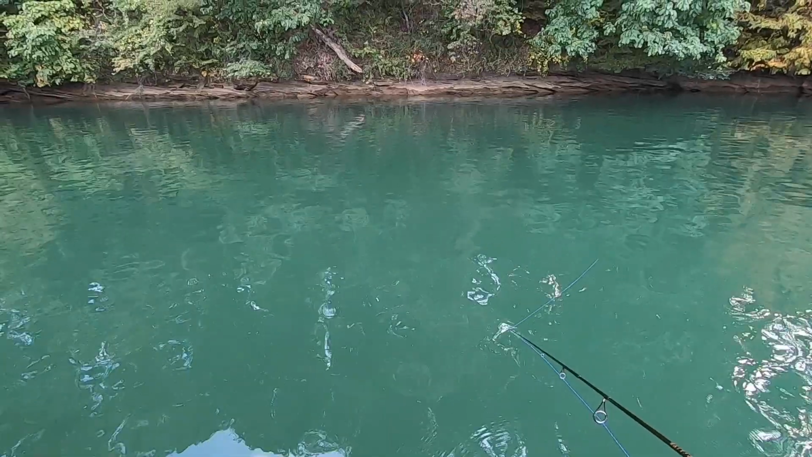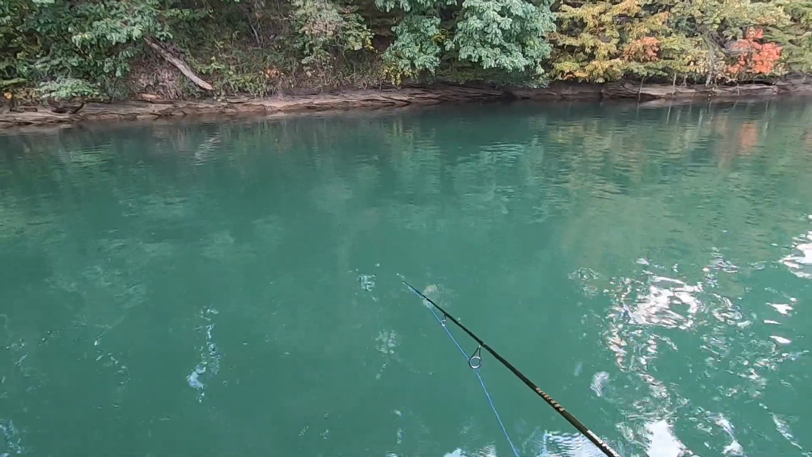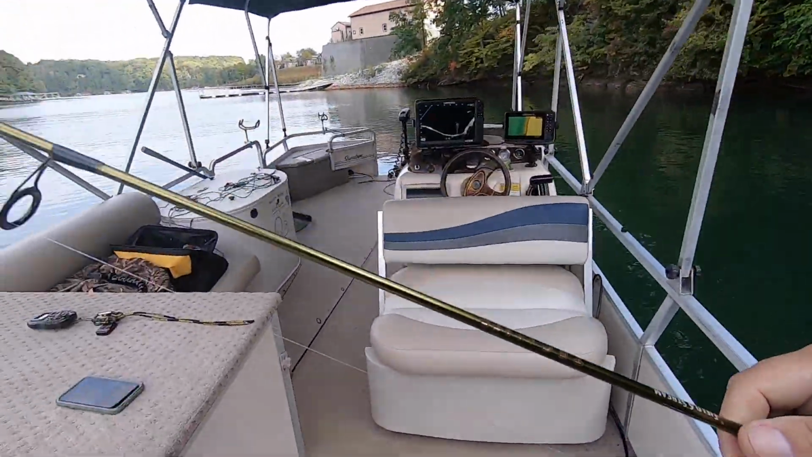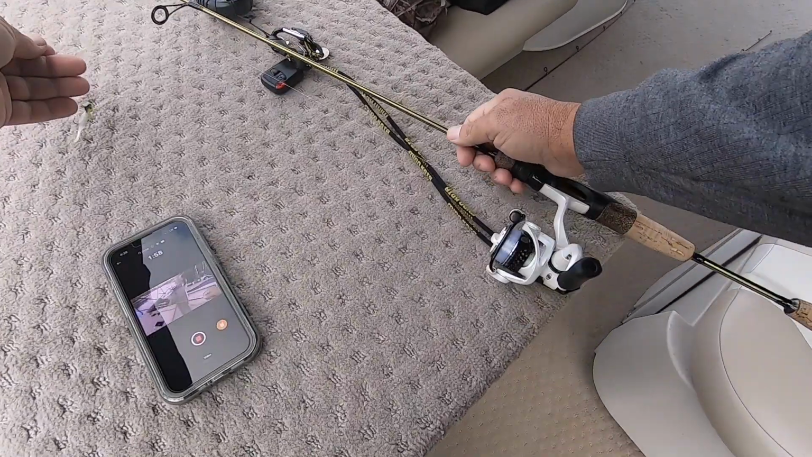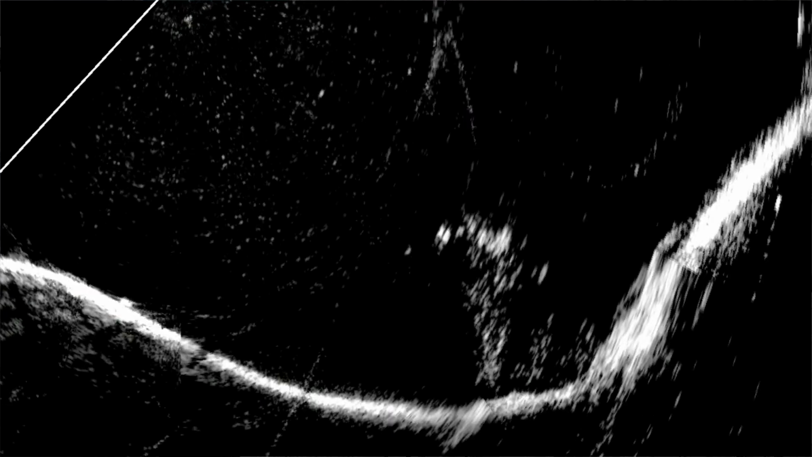I got one following it. It's just not taking it. And that's not surprising. It's been frustrating. Water temperature is about 77 degrees, and these fish just aren't on yet. It's as simple as that. They're just not doing it. I can find them. I can watch them swim to my bait. They'll look at it.